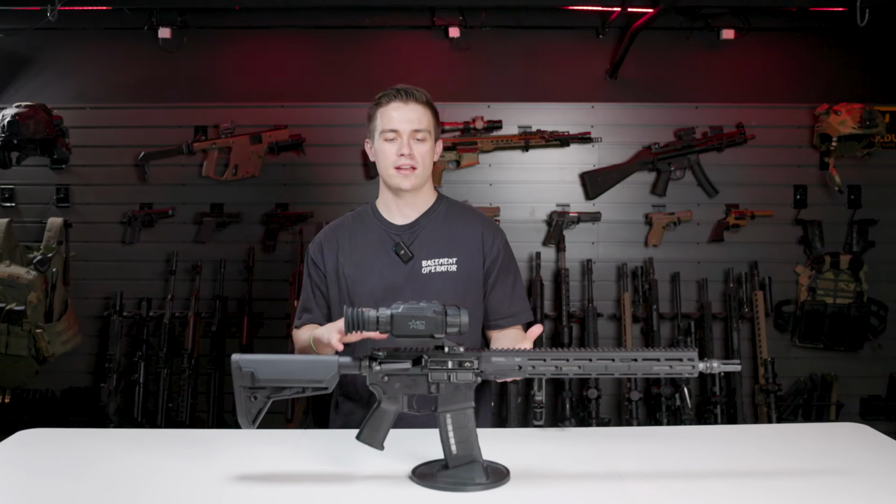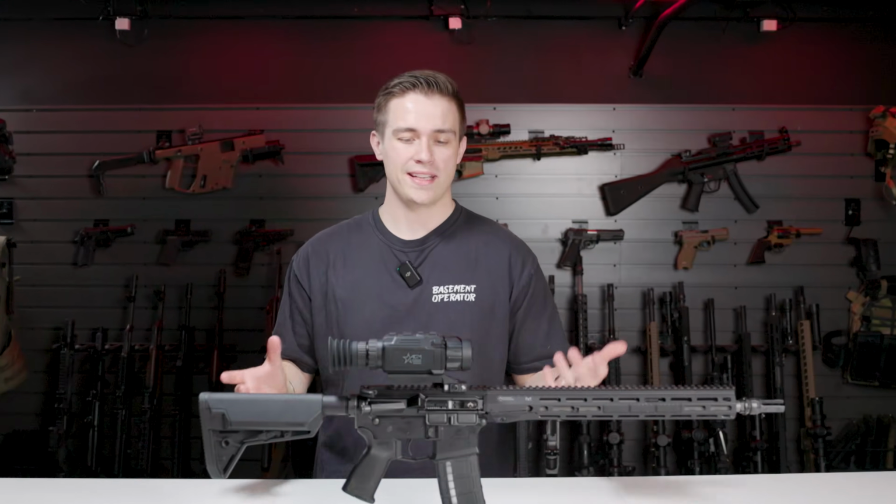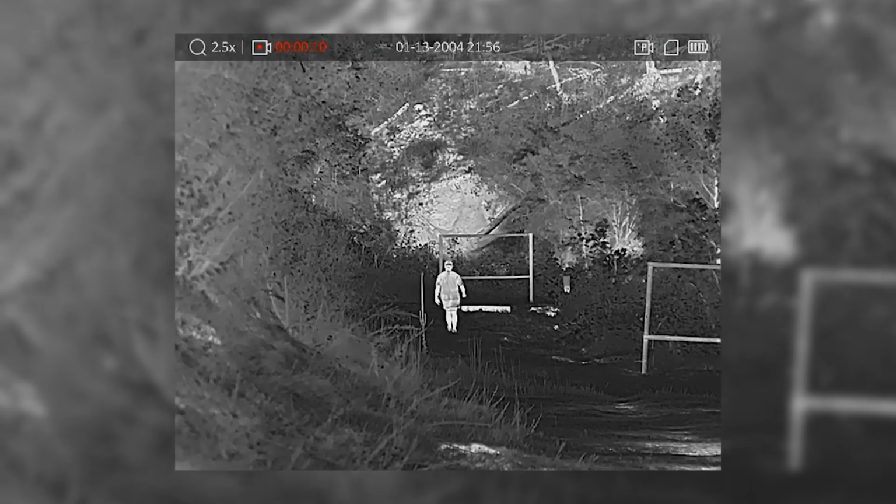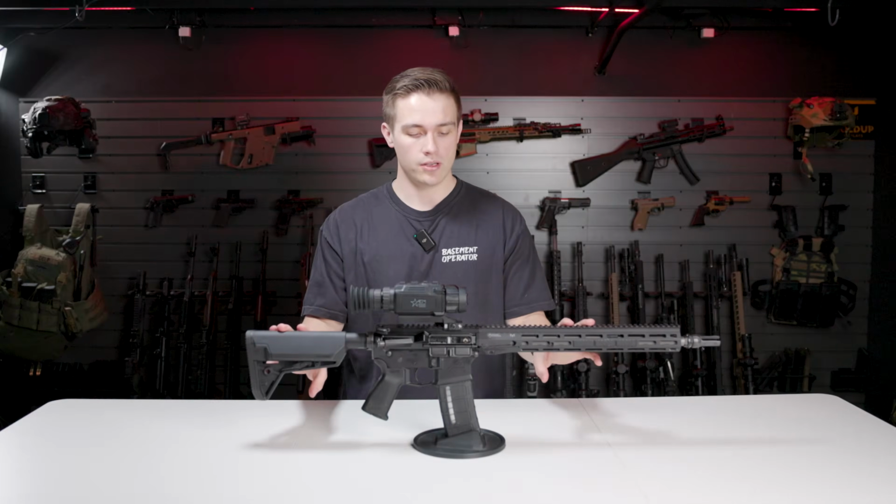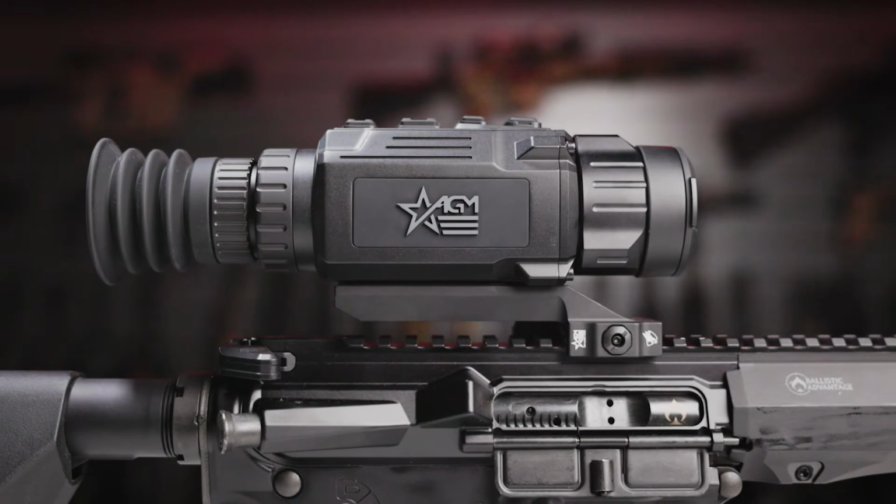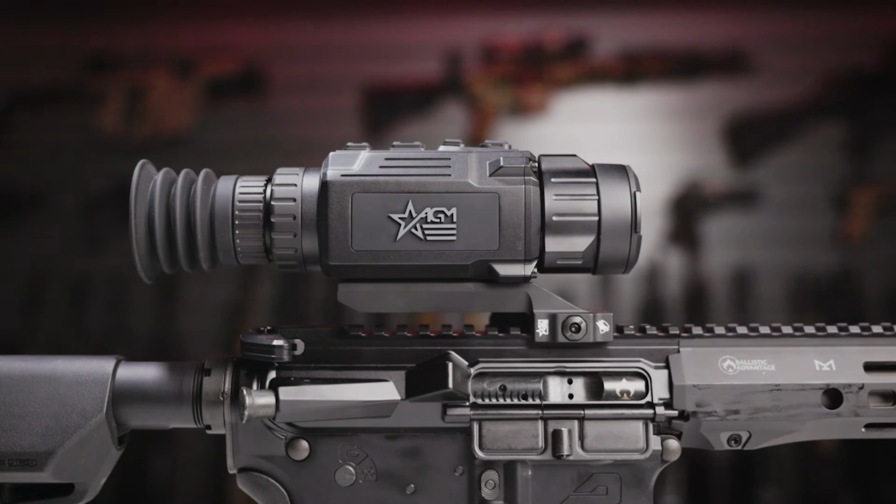Today we're going to be doing kind of a product spotlight. This is not paid for or anything. The company doesn't even know we're doing this, but it's just one of the things I like. I enjoy thermal in general, and this is just one I have grown really fond of. This is the one I'm using right now on my Predator setup, and just something I want to tell you guys about, and hope you guys enjoy. So this is the AGM Rattler V2 35mm 640 core thermal.